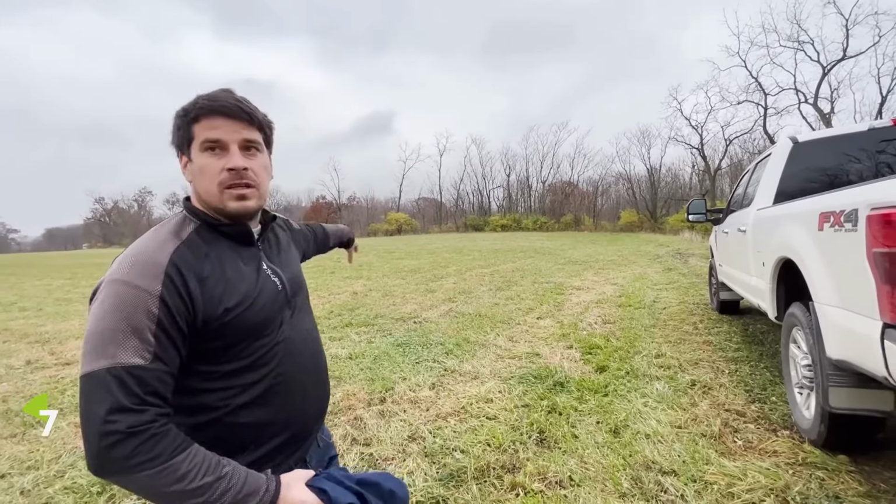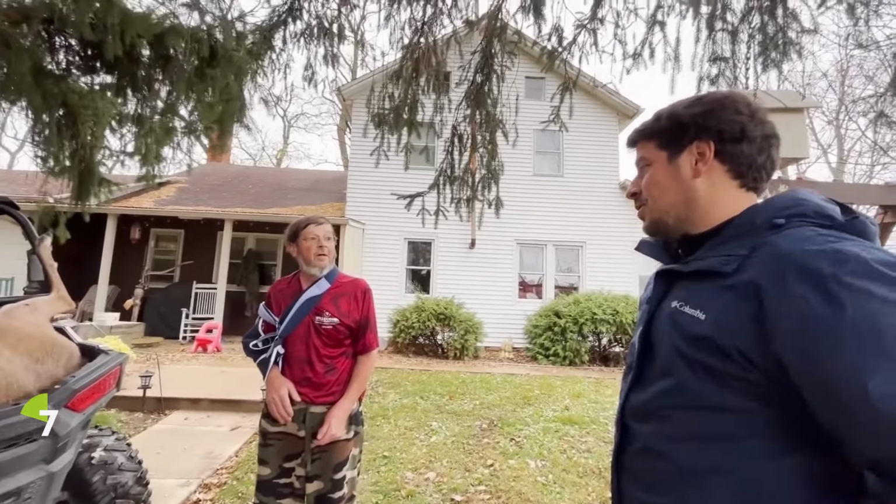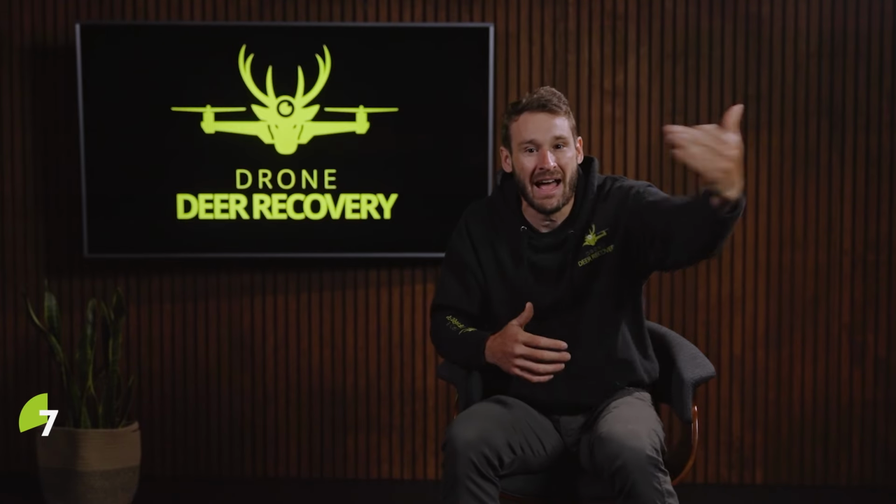The son tells the father, let's wrap it up for the night and we'll come back in the morning. Well, they go back in the house, the son goes home, and mom and dad decide, you know what, we can't not go look for this deer. They get on their 4-wheeler and go out back into the timber again looking for this deer.